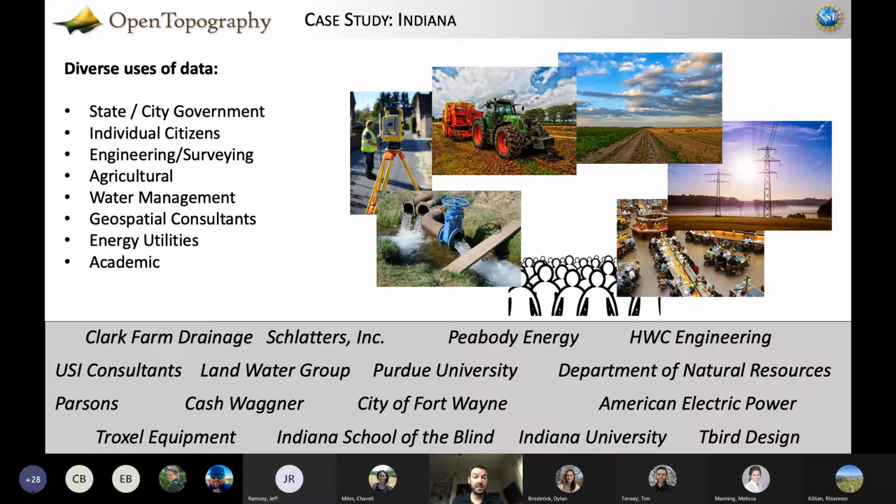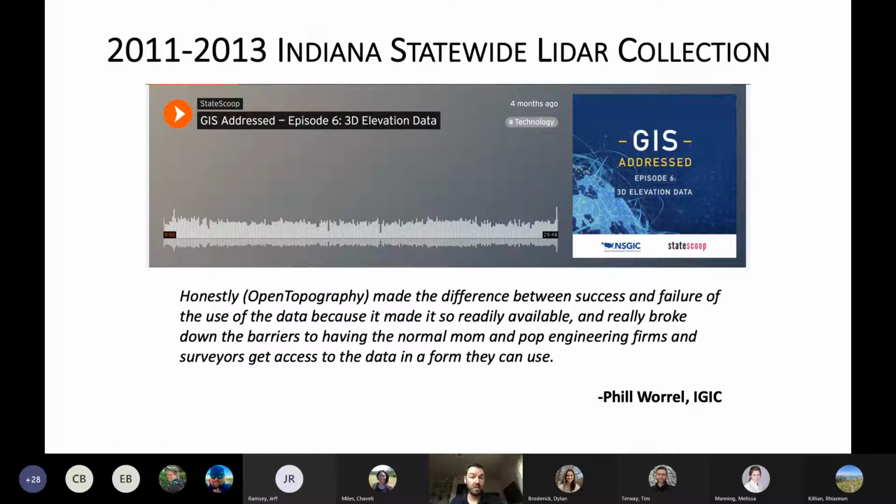As I said, we see lots and lots of different use cases of these data, lots of companies and organizations that you recognize, and then lots of small mom and pop type shops. There's a podcast that Phil Worrell, who was the coordinator for the Indiana Geographic Information Council, was on, the State Scoop GIS Address podcast, that talks about GIS topics for the states, and they were talking about elevation data distribution.